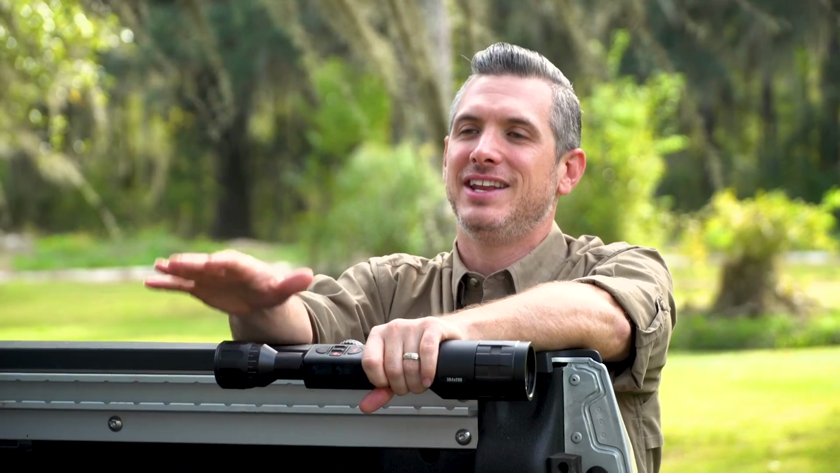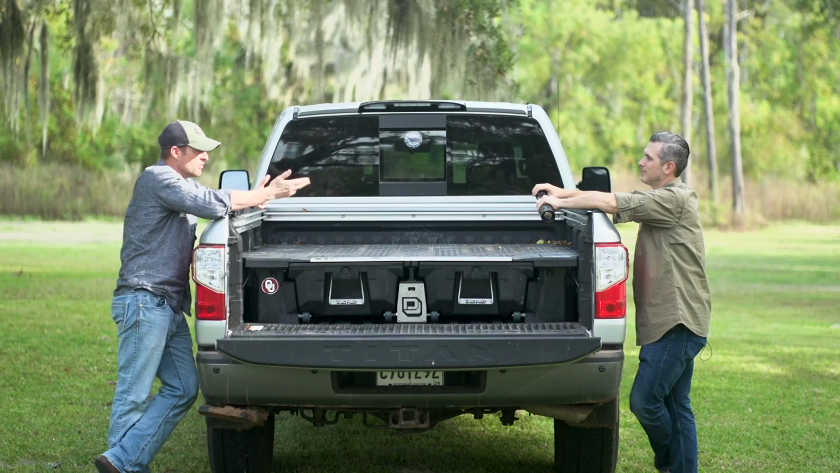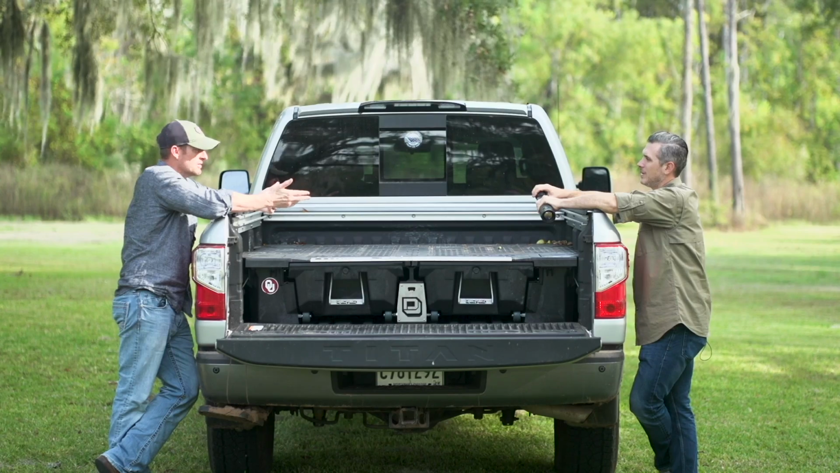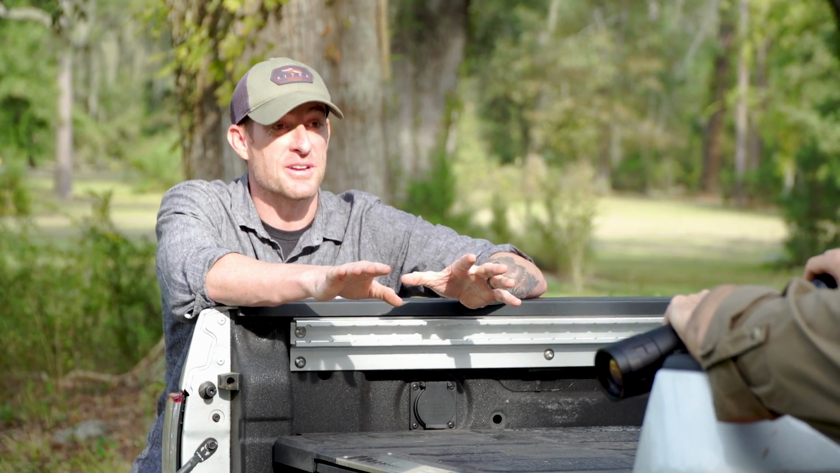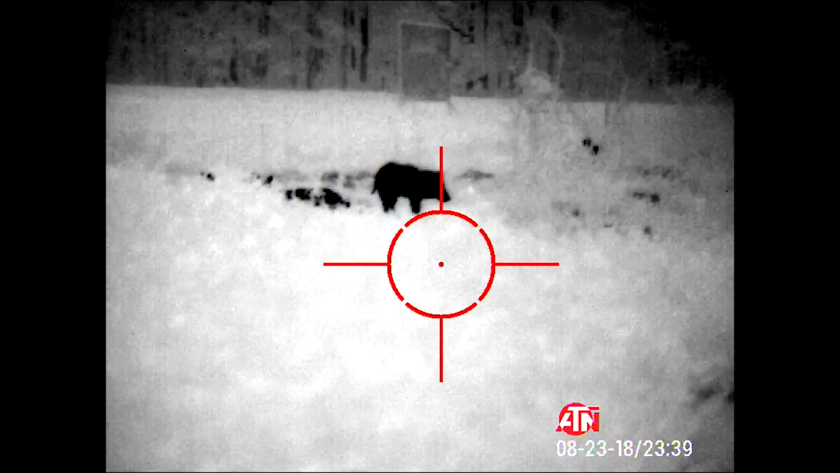For those who have not hunted at night, it's just a different experience, isn't it? It's a different experience when you have so many different terrains. You've been in those same fields that I was, and it's a terrifying experience, really it is, because you don't know what's gonna pop out next. It's one of the reasons I like it. It's intense. When you're out there at night, it's like you're not supposed to be there.